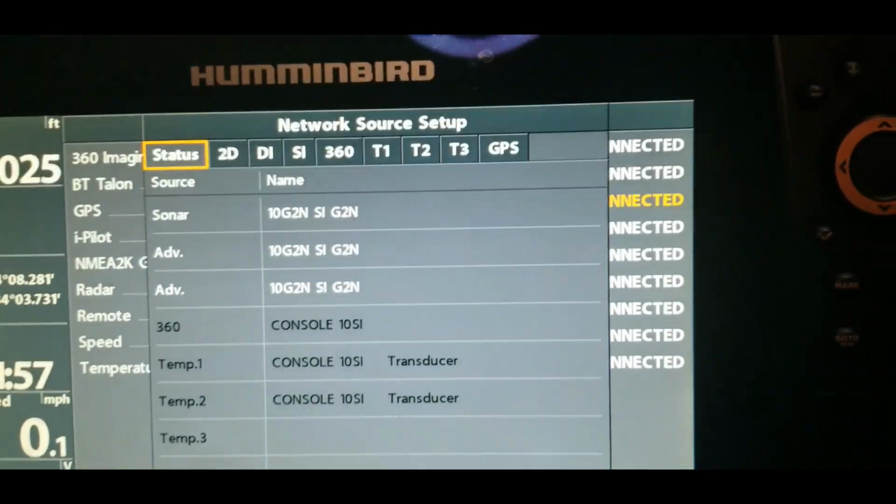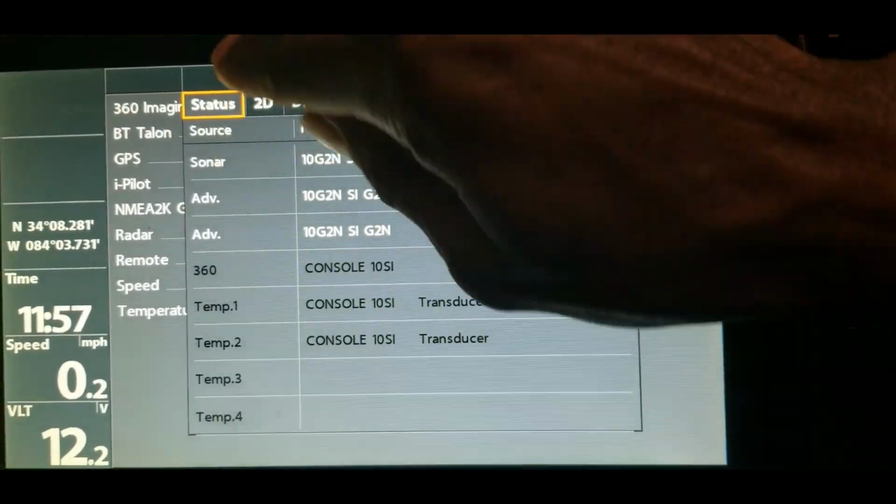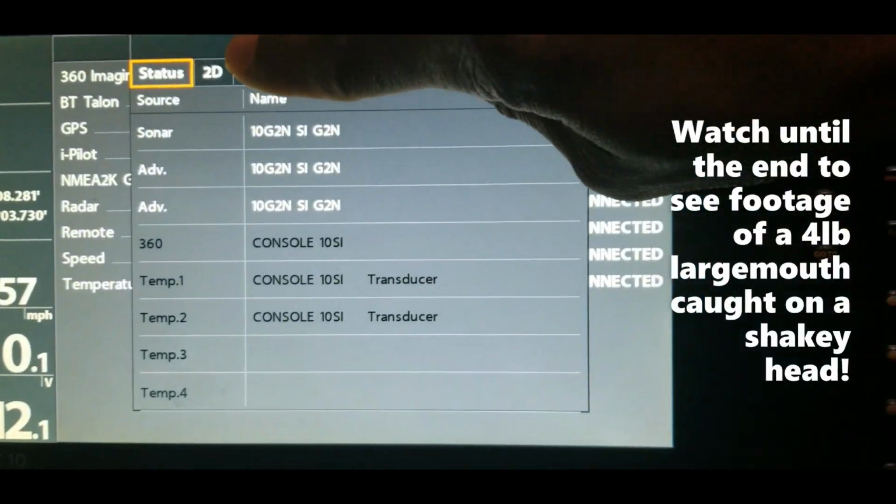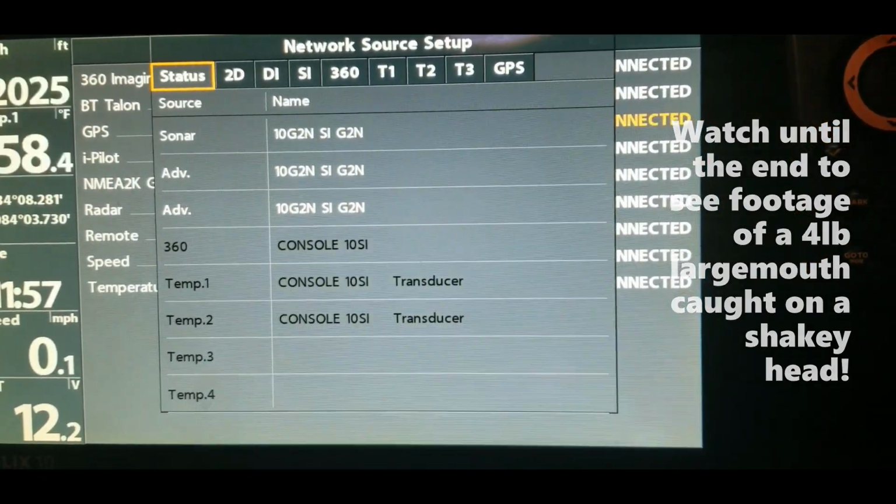And basically, once you get in here, you will see the options that are available for us to set up on the network. So we have the status that shows the units and everything right here that are on this network. You'll see 2D, DI, SI, which is a side imaging 360. So pretty much everything that you need is in there.